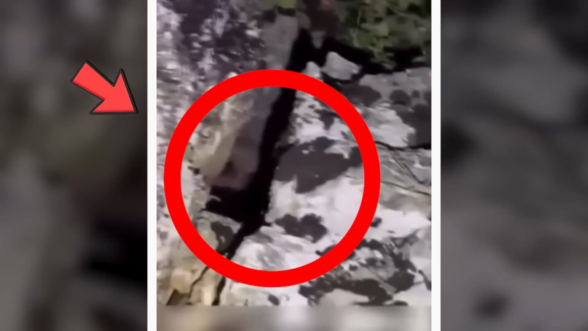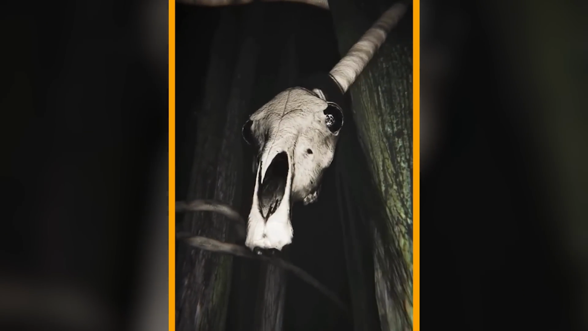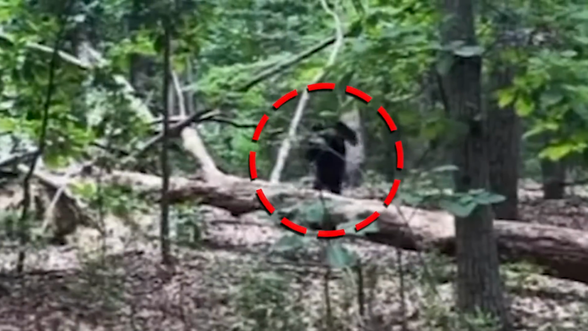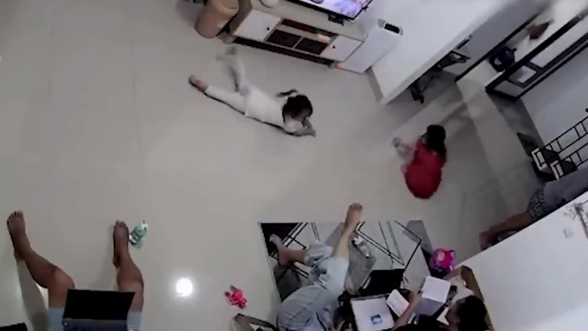Eerie encounters with a strange owlman to spine-tingling moments of cryptids lurking in the shadows. Brace yourself for a hair-raising journey through some of the most bizarre and unsettling moments ever captured by trail cameras. Get ready to delve into the world of weird and unexplained phenomena, where the ordinary blends seamlessly with the extraordinary, leaving you on the edge of your seat and your imagination running wild. These are the mysterious and spine-chilling encounters that will make you question the boundaries of reality.